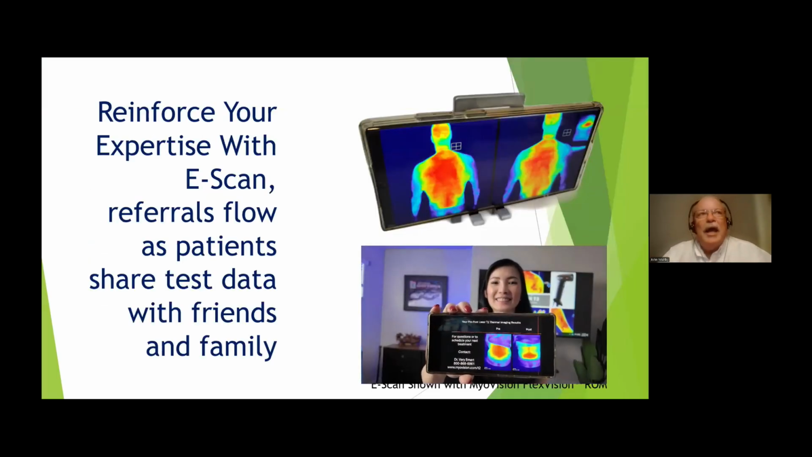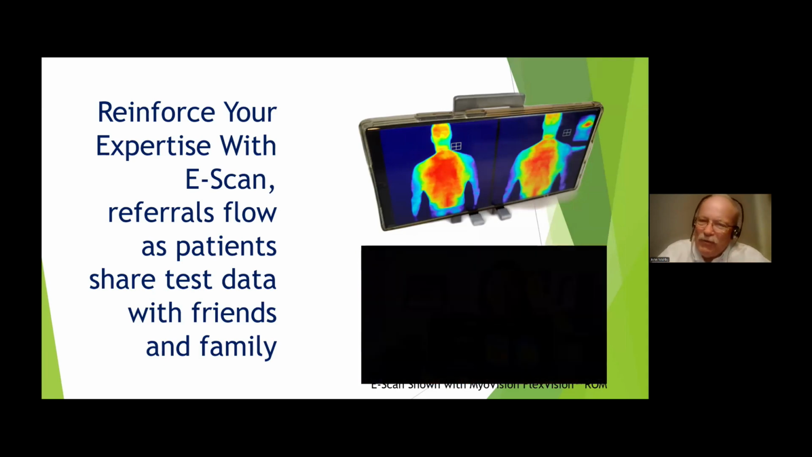It's just a way to reinforce it to them. How many of you have had patients where the wives go, "My husband says I'm crazy," or "My family says I'm crazy because I really don't have a problem." And immediately you can show them.